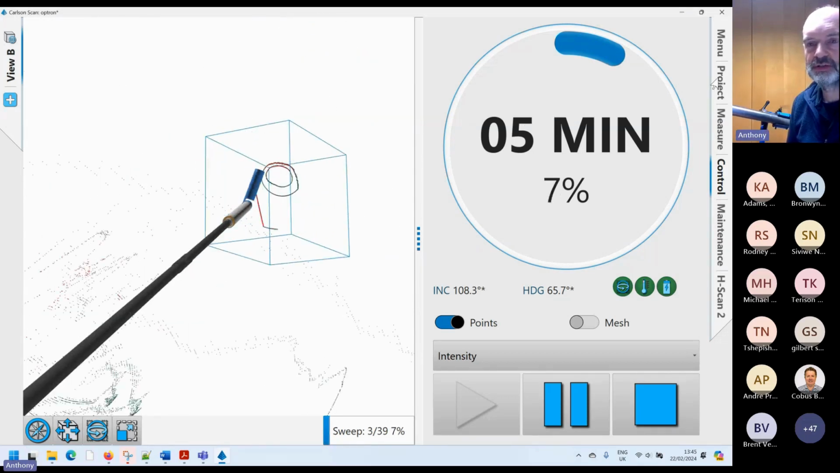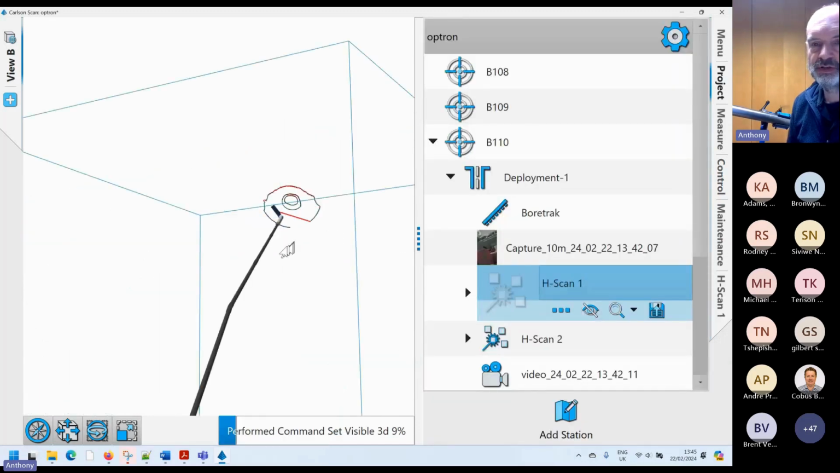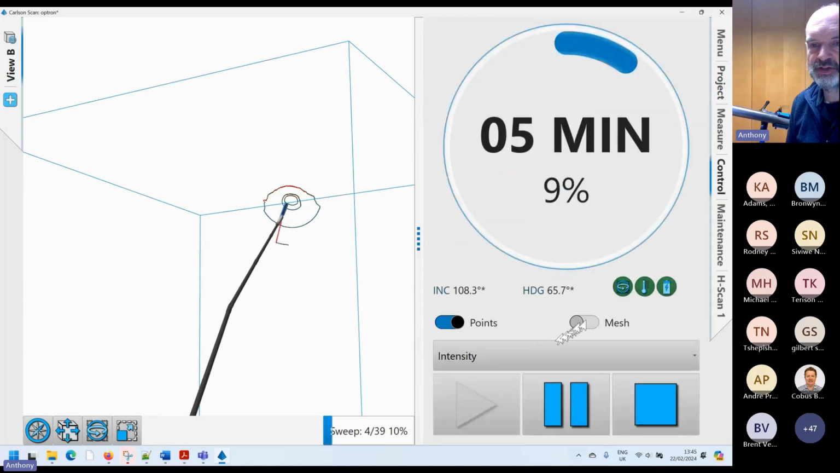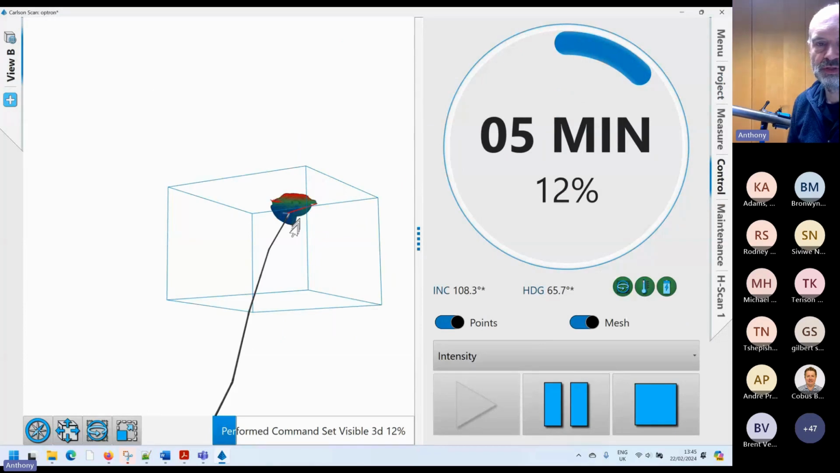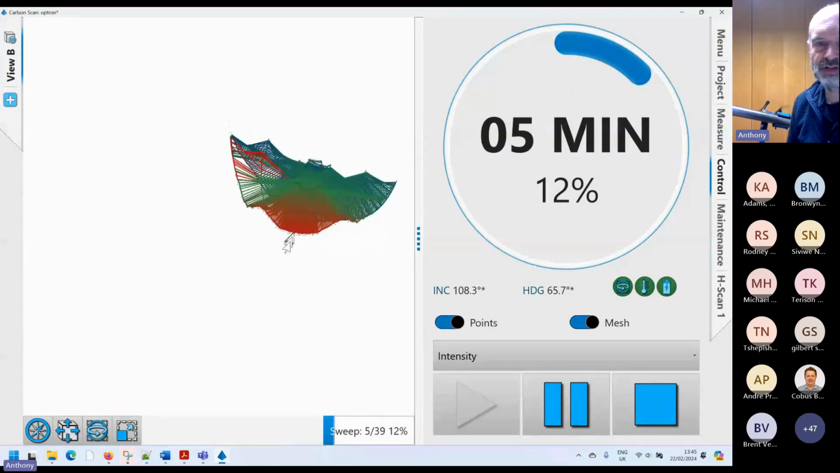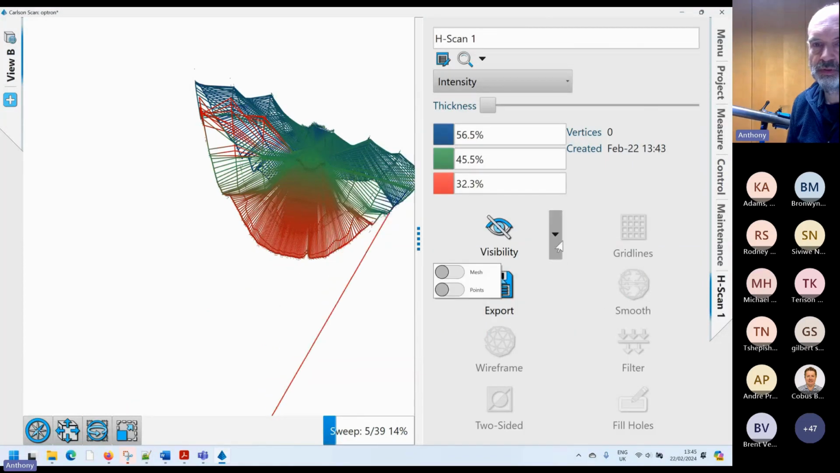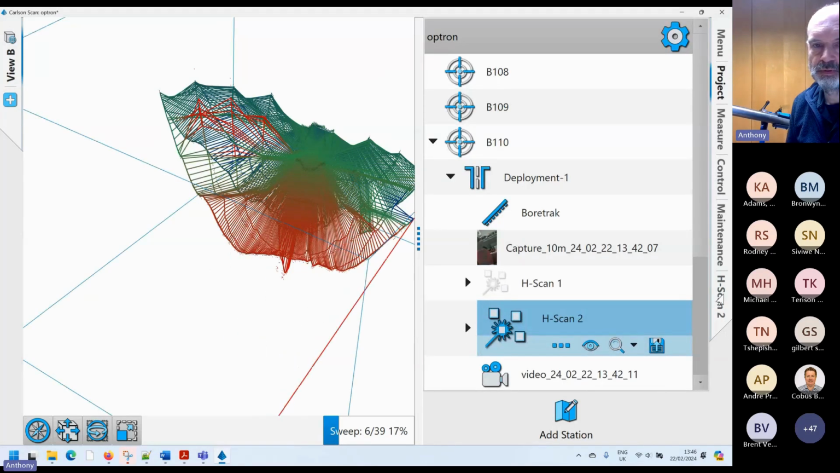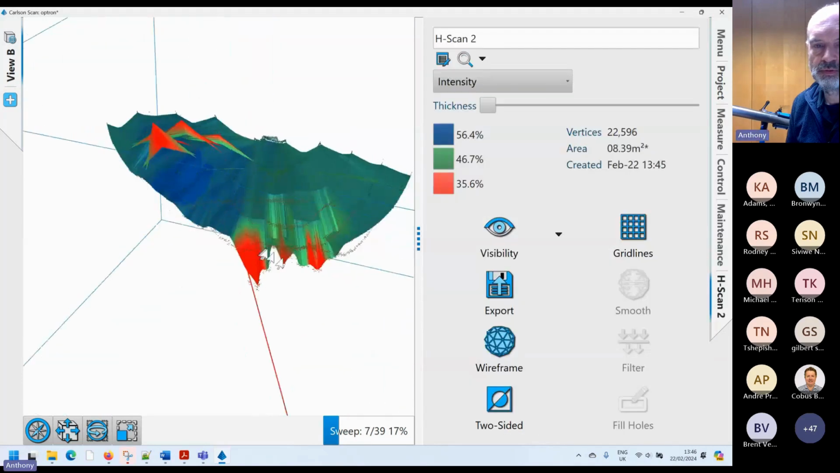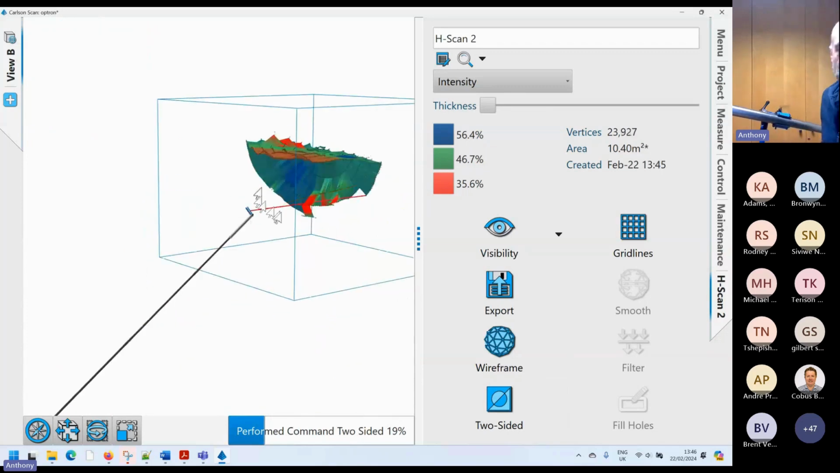So in my project, you can see I've got 2 scans. So I'll turn the first scan off. So we're just looking at the first scan. And as we're scanning, you can actually build up a mesh in real time. So you've got a model building up. So that's a kind of wireframe model. Okay, so there we go.